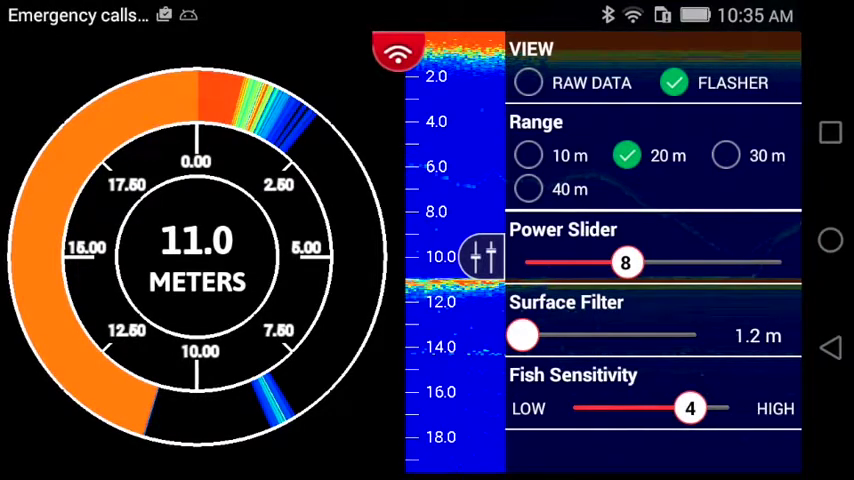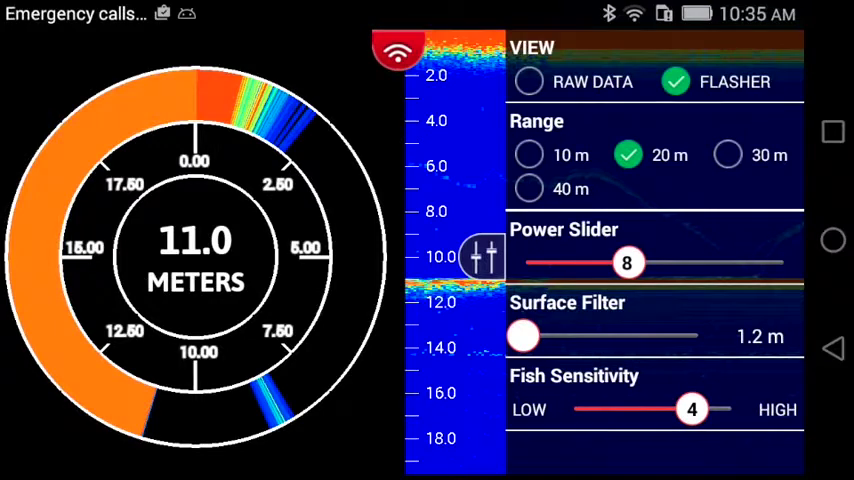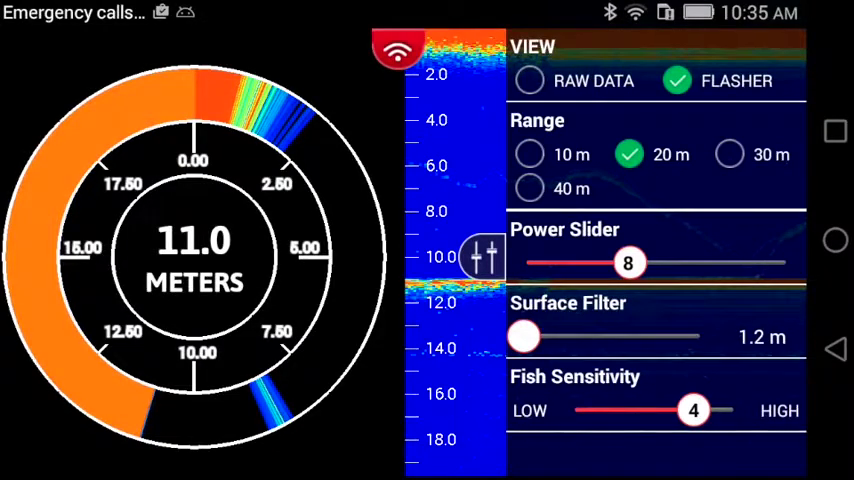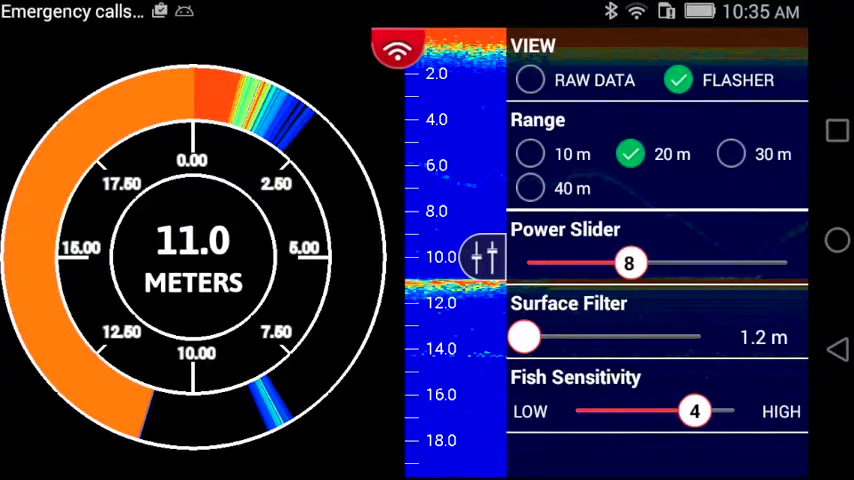That will allow you to choose between the flasher view, which is currently seen on the screen now, with a left-hand side flasher and a right-hand side raw data. And in the raw data side is where you're going to track, as you saw in the video previously, your actual jig and your line in the water and fish. And also you can get rid of the flasher by clicking on raw data and filling up the entire screen with your raw data view.